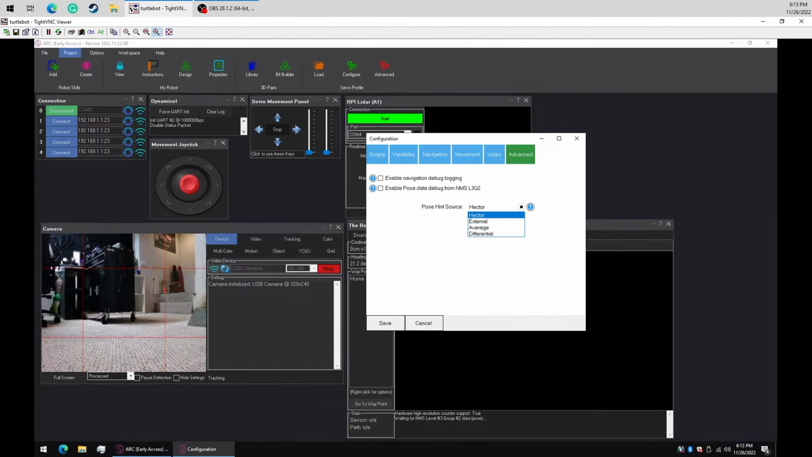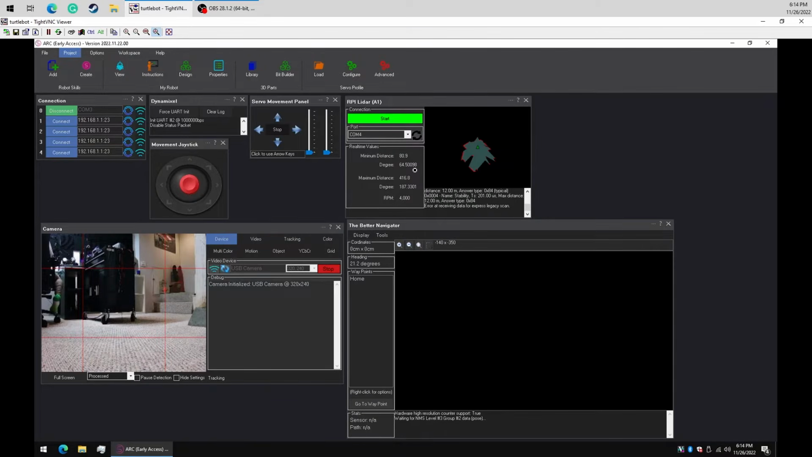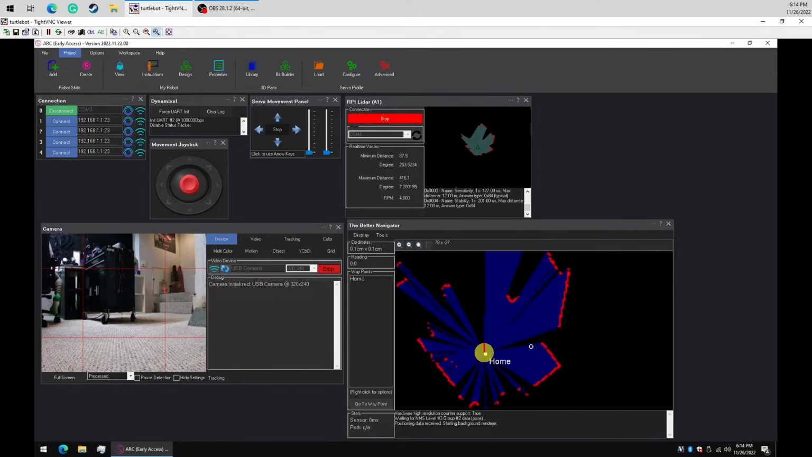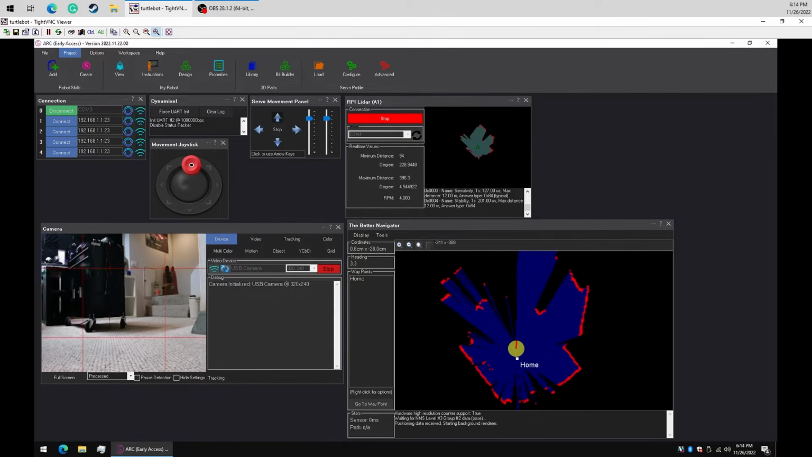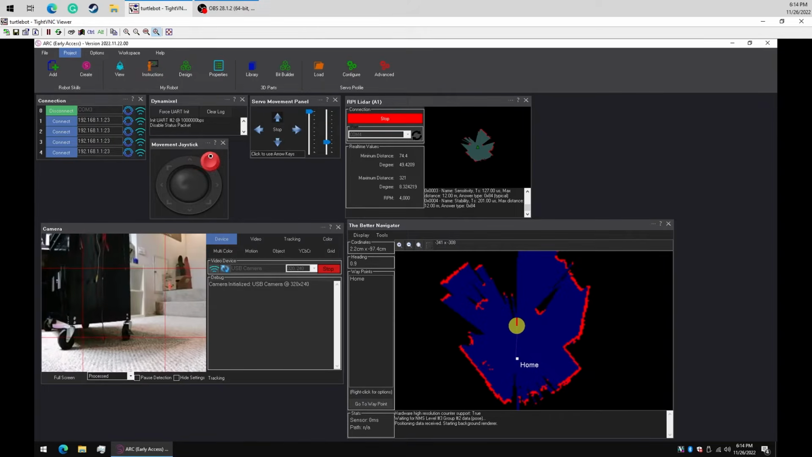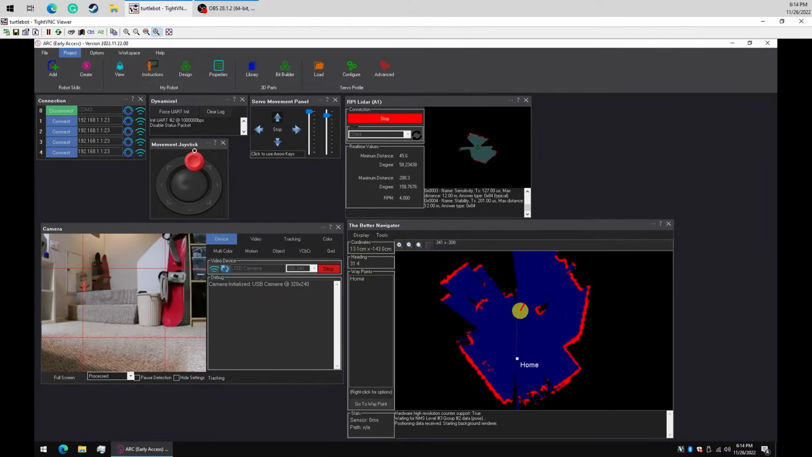External means it'll be getting it from an external sensor like a T265 Intel RealSense. Average is an average between the two. Differential is obviously a differential between the two. So what we're going to do is we're going to say use the Hector. Let's start the RPI LiDAR. There we are. And we can see here our room is starting to map itself out. Now let's start driving the robot around, and we'll create a more detailed map by doing so.